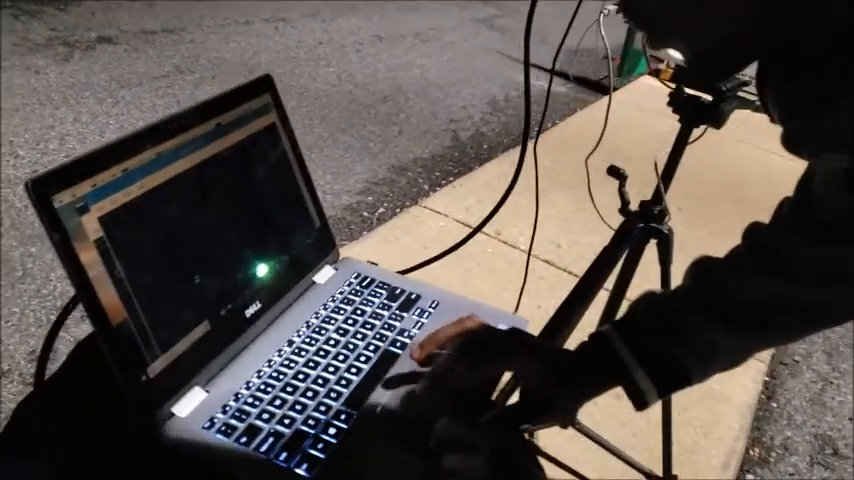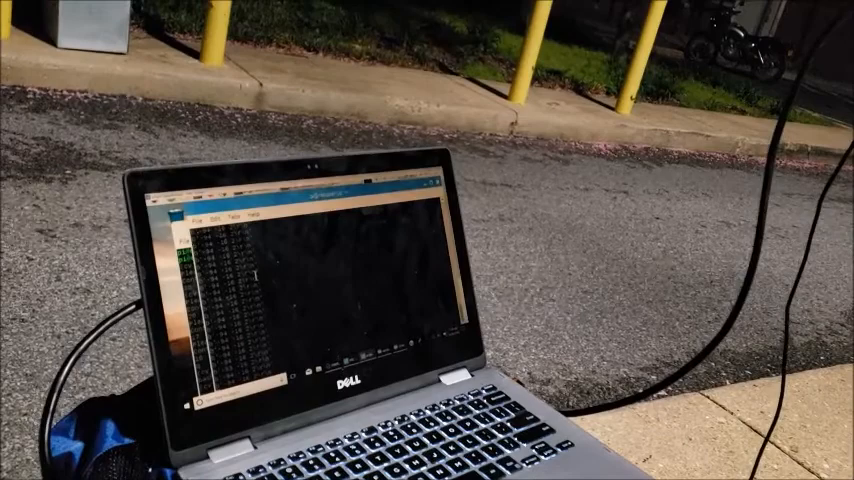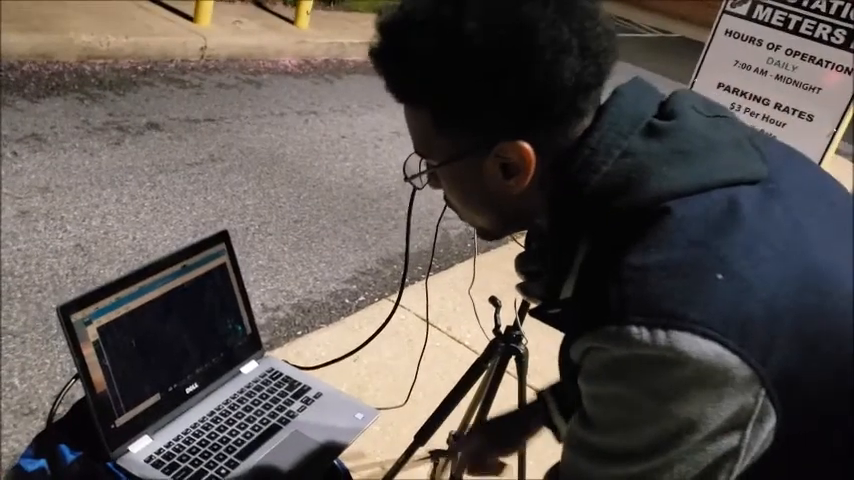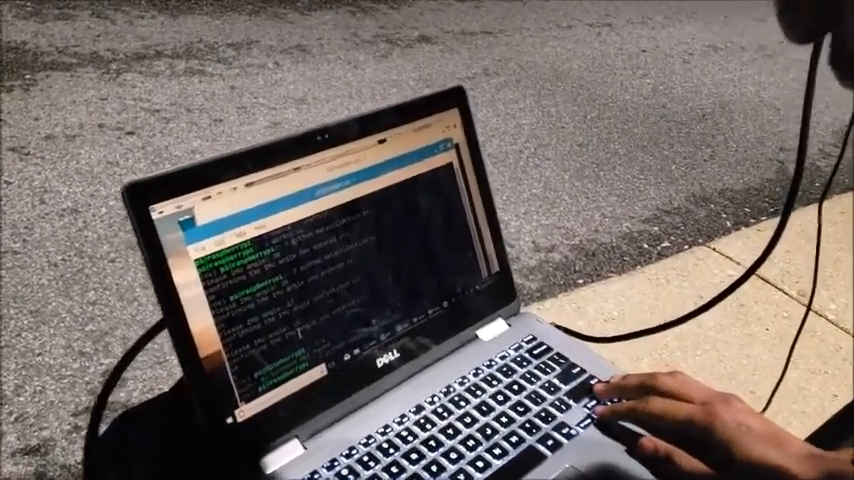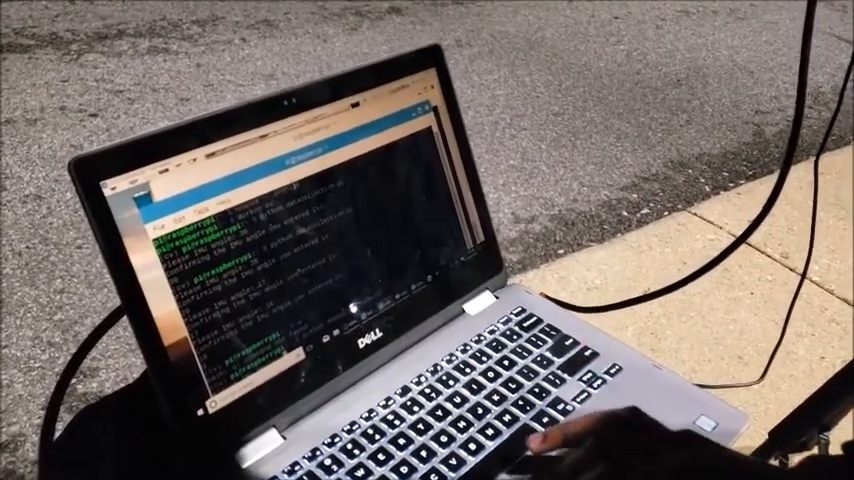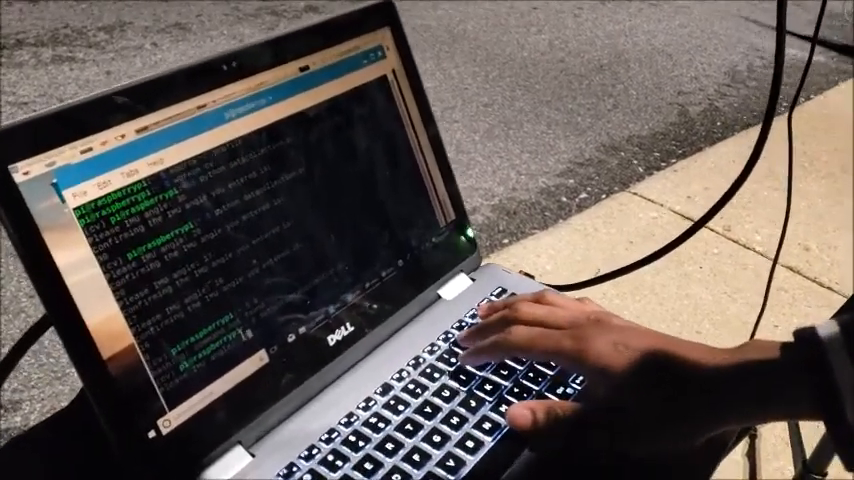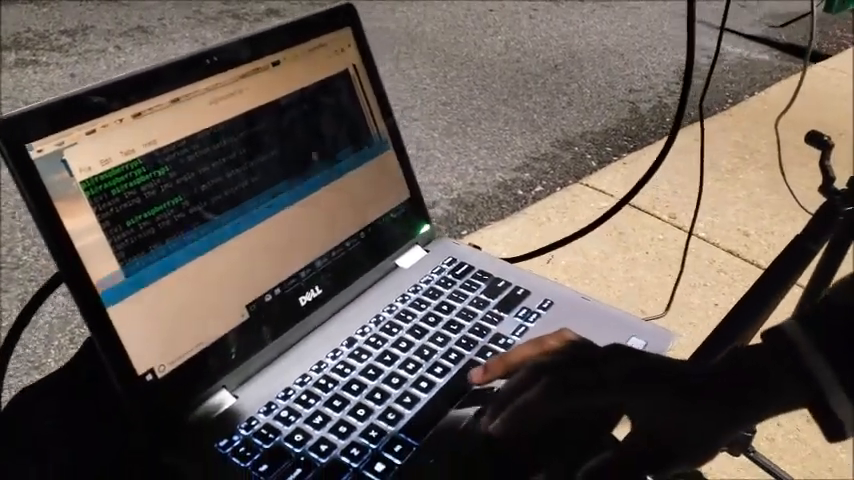So for my reading, that top angle is showing to be -16. Since the readings are only from 0 to 360, I'm gonna have to do 360 minus 16 to figure out what that angle is, and that should be 344. So what I'm gonna do here is run the command. It's gonna ask me for an angle. This one is gonna be 360 minus 16, which is 344.